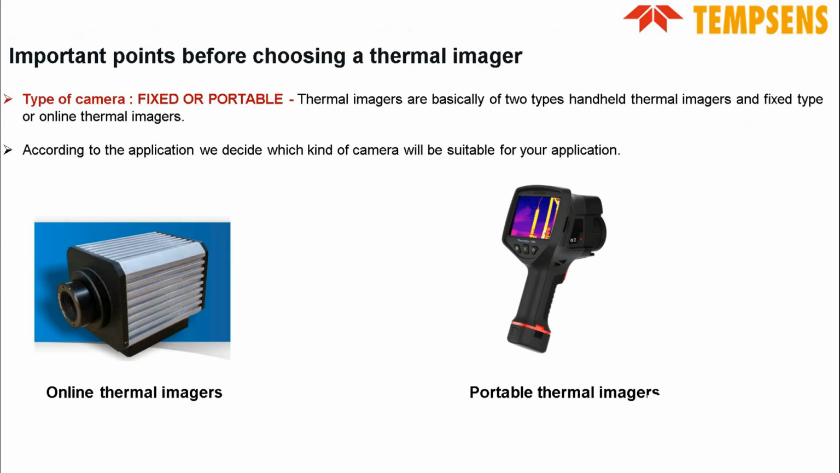Now, before choosing a thermal imager for your application, you should keep in mind the following important points that we are going to discuss in the coming slides, like type of camera, fixed or portable. Thermal imagers are basically of two types: handheld thermal imagers and fixed type thermal imagers. According to your application, we should decide which kind of thermal imager is suitable. Fixed type is basically used for very continuous monitoring or critical applications which require 24/7 monitoring, and portable equipment is used for applications which require only scheduled maintenance.